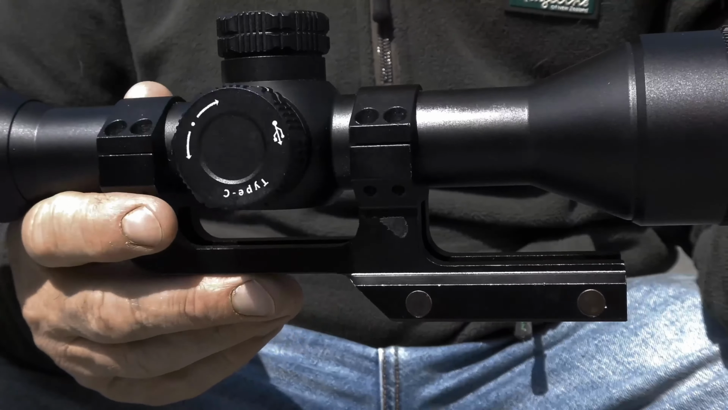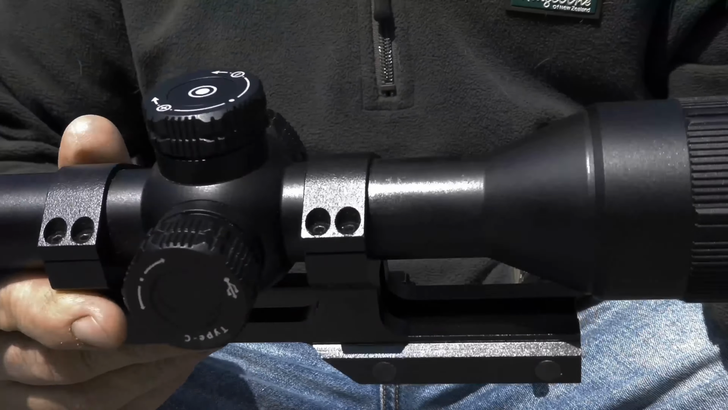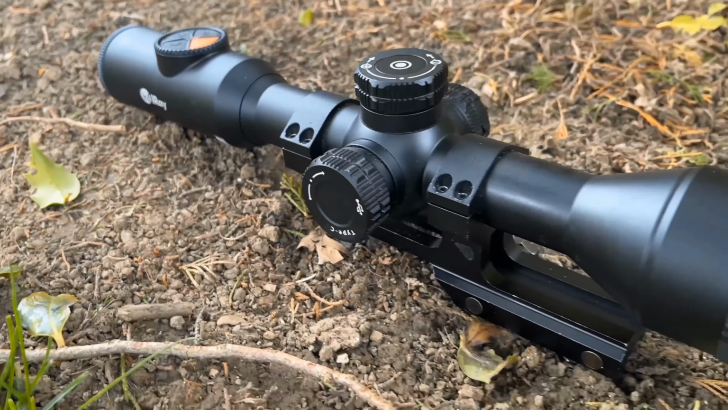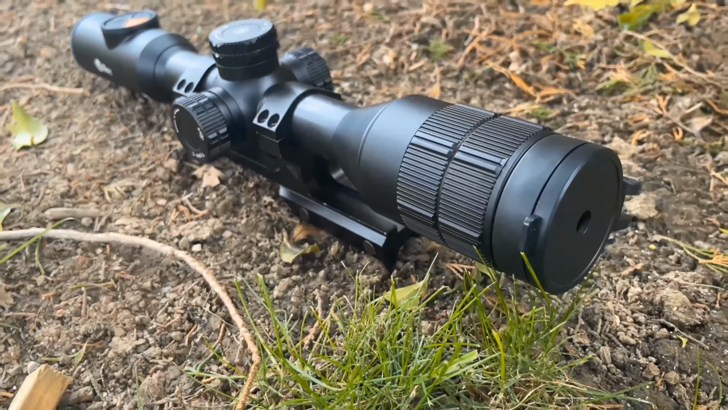The scope in itself, nicely made. Again, battery in the side there. I think the image on this one, in the day mode at least, is slightly more washed out than the other two. Slightly more whited out, but it's still a good clear image. So that's a quick overview of the three scopes.